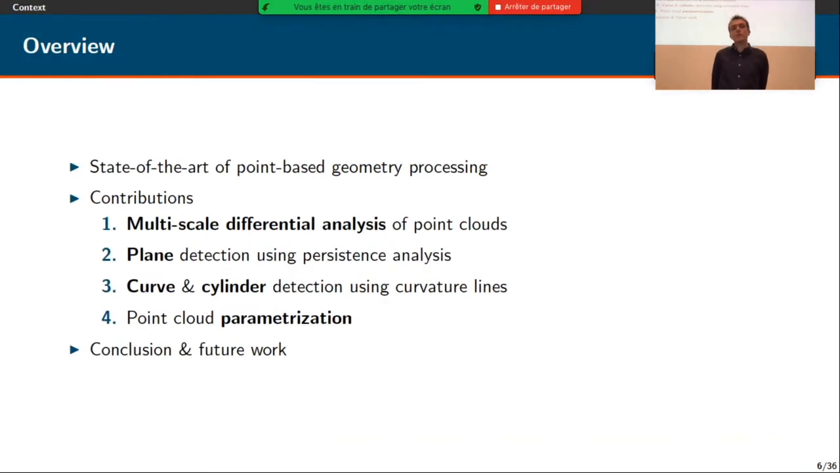So in this presentation, I will start with the state of the art on point-based geometry processing. Then I will introduce my different contributions. I will start with results on multi-scale differential analysis in order to locally characterize the surface that is sampled. Then I will propose a plane detection algorithm using the analysis of persistence in a multi-scale approach. The third part will be dedicated to curve and cylinder detection using curvature lines. And in the fourth part, I will present an ongoing work on point cloud parametrization. I'll end with a conclusion on some perspectives.